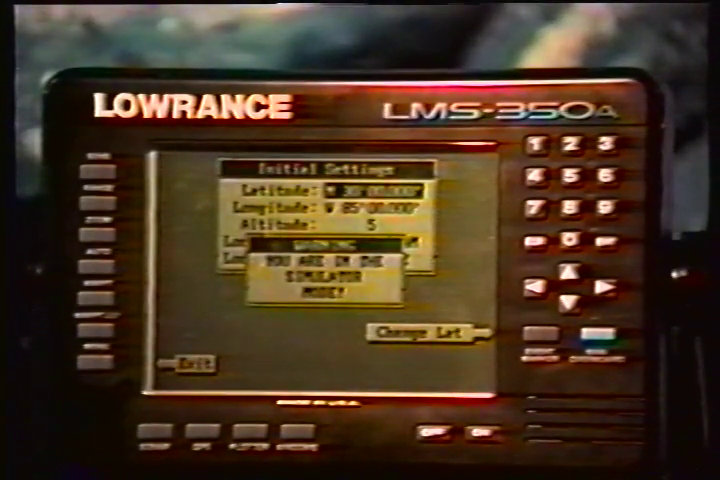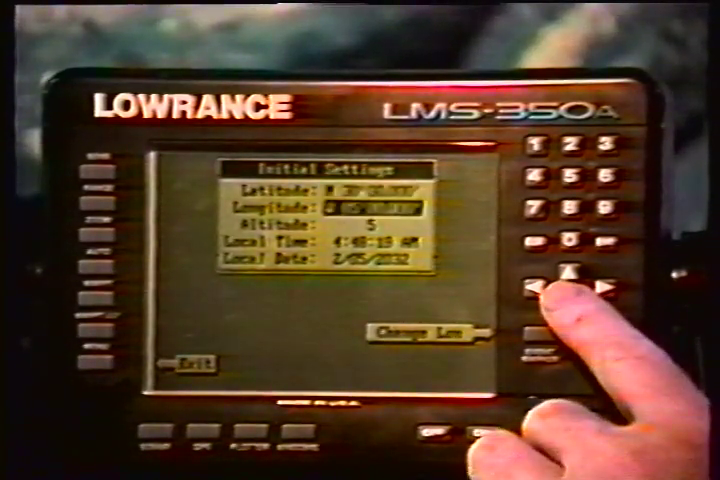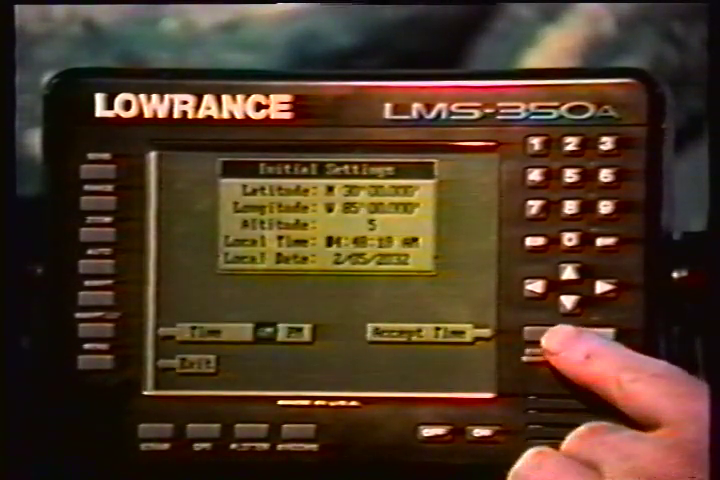Using the menus on the menu page, you can change the initial position, time, date, or altitude without affecting any other initialization setting. All of these menus work identically to the ones described in the initialization section at the beginning of the GPS section. After you make a change, the unit returns to the GPS or plotter screen.